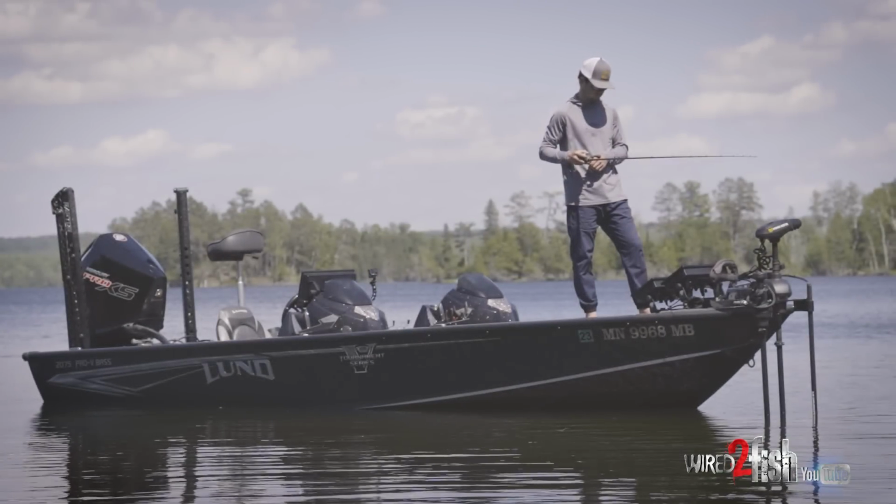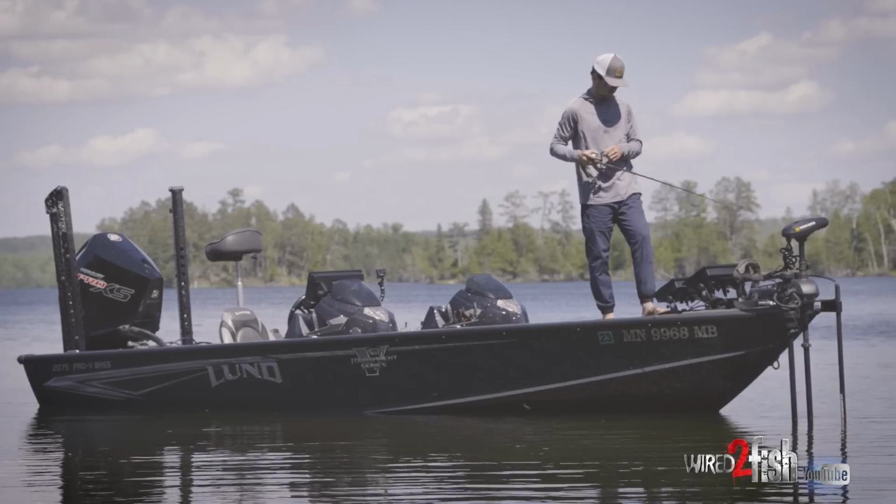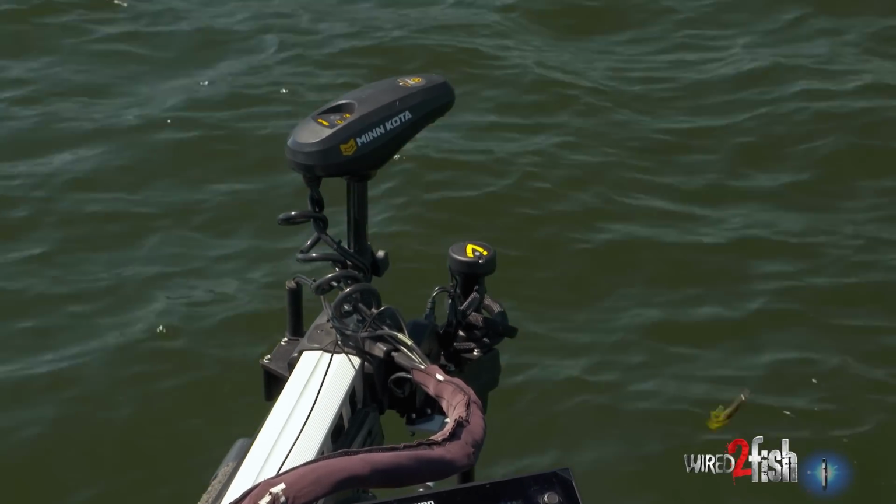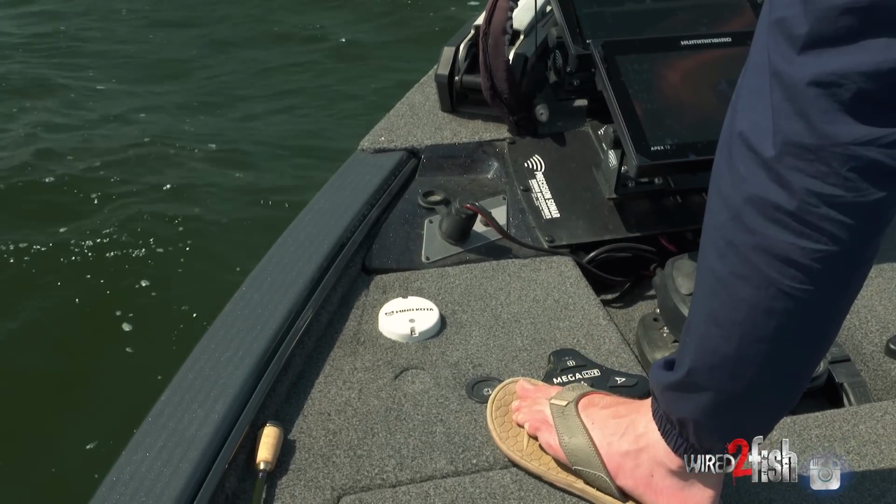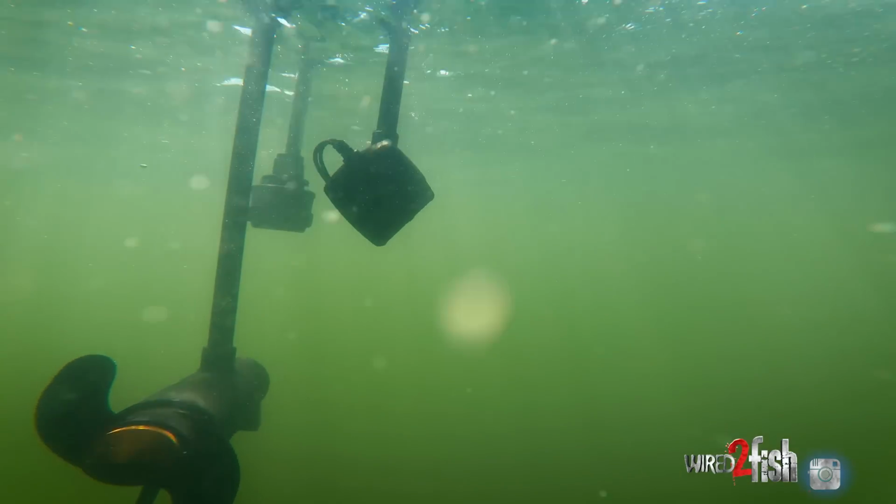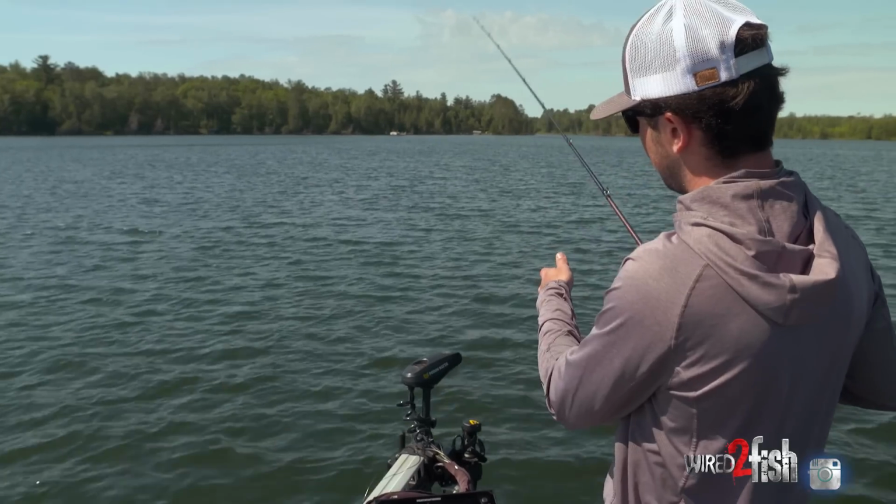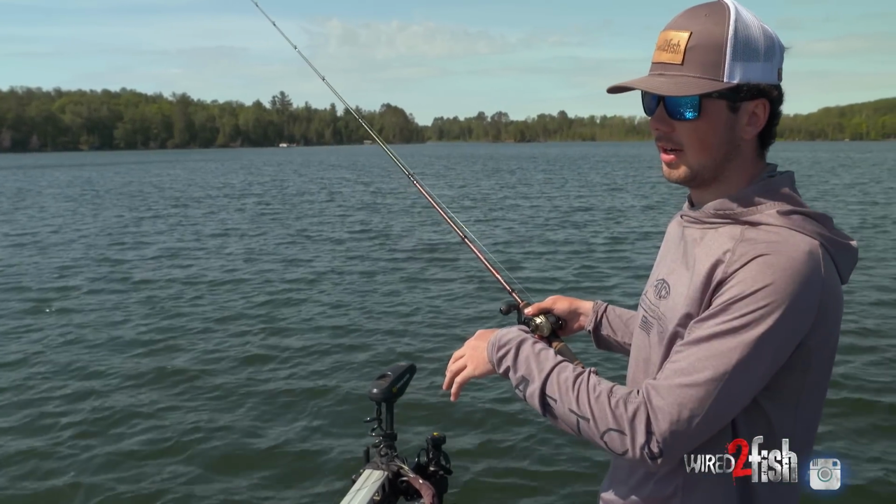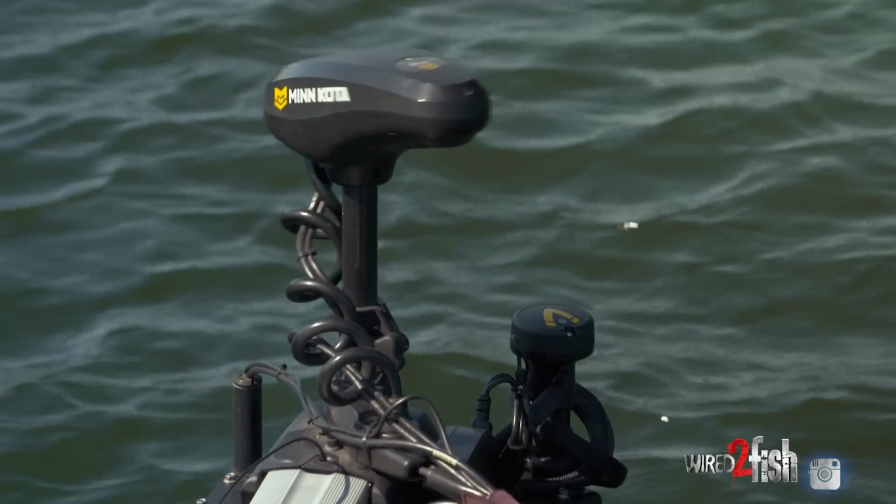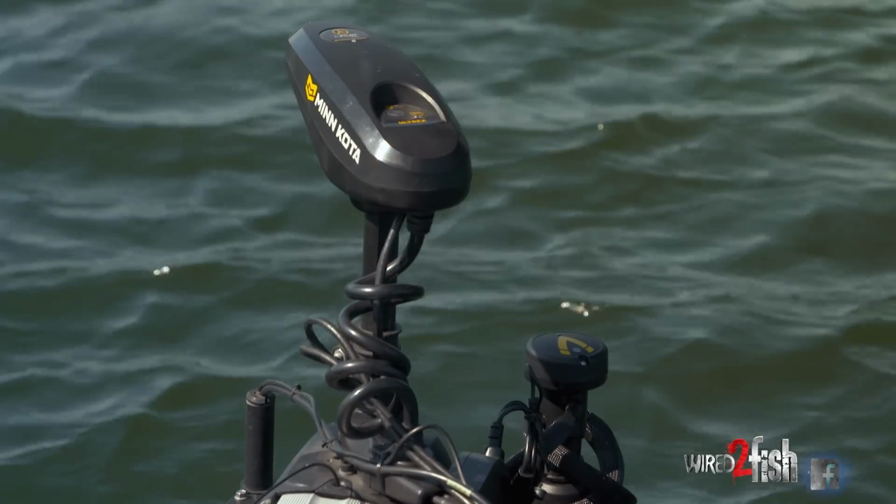And what we got going on here is we're using this new TargetLock. So I'm able to hit spot lock, we have a little bit of wind today, and still move my live imaging transducer left or right or wherever I want it. And I'm actually just following fish around with this, which is really cool, because typically in the past I've had my Mega Live transducer mounted onto the shaft of my trolling motor. And then once I hit spot lock, I can't really do anything with it because that trolling motor is constantly moving around, keeping me in one place.